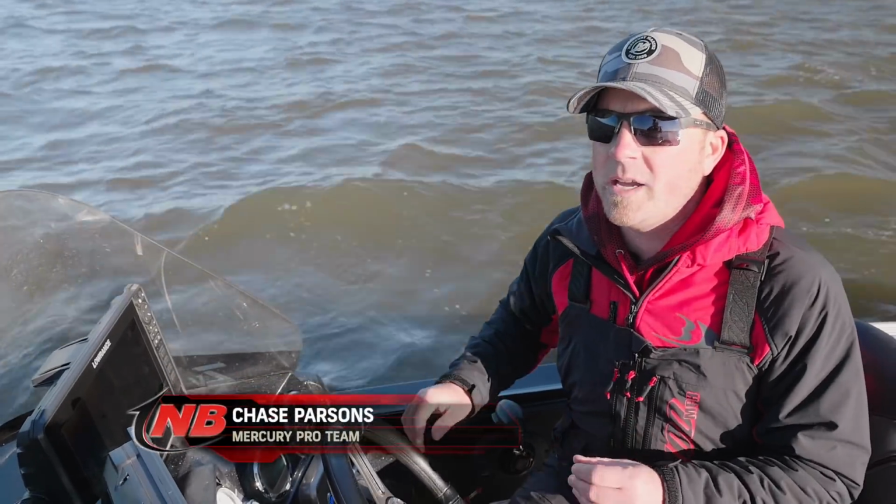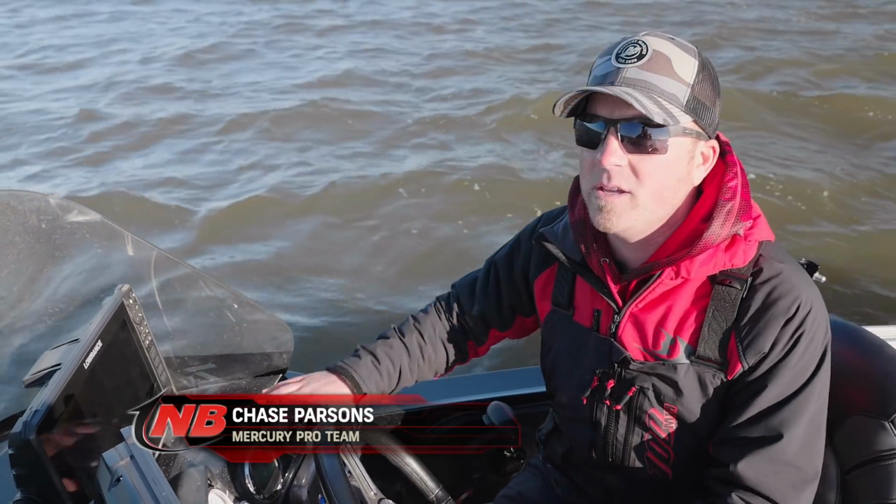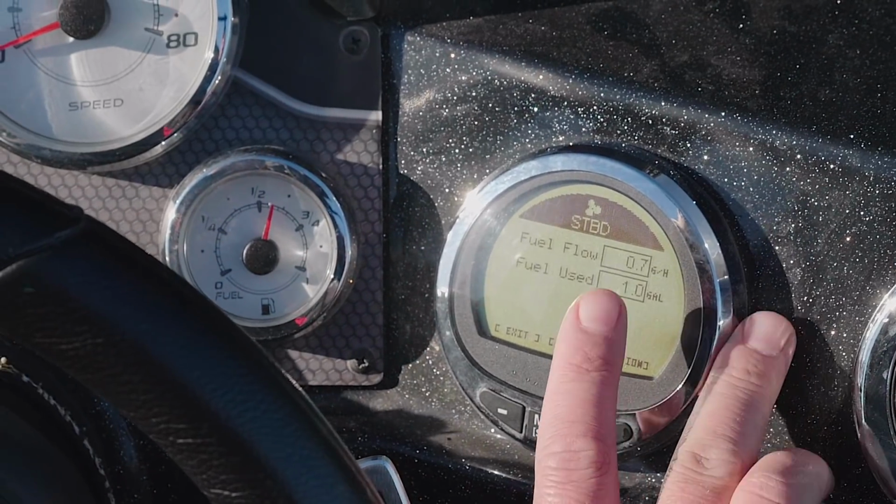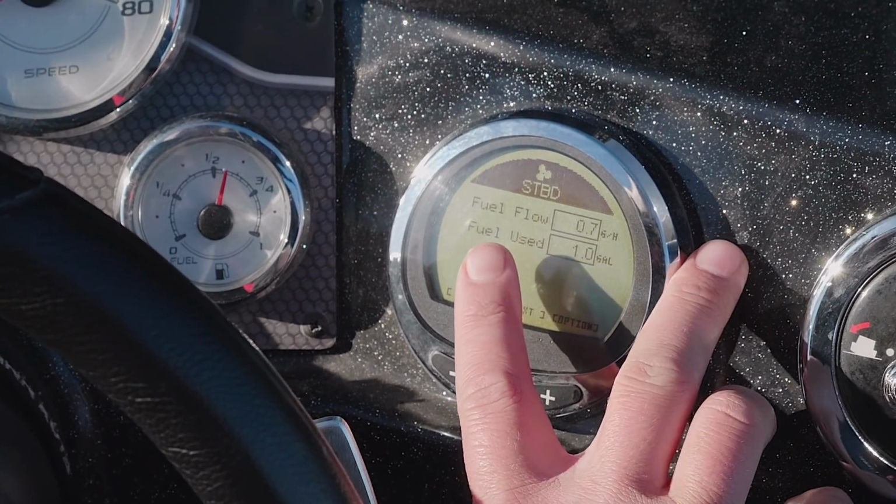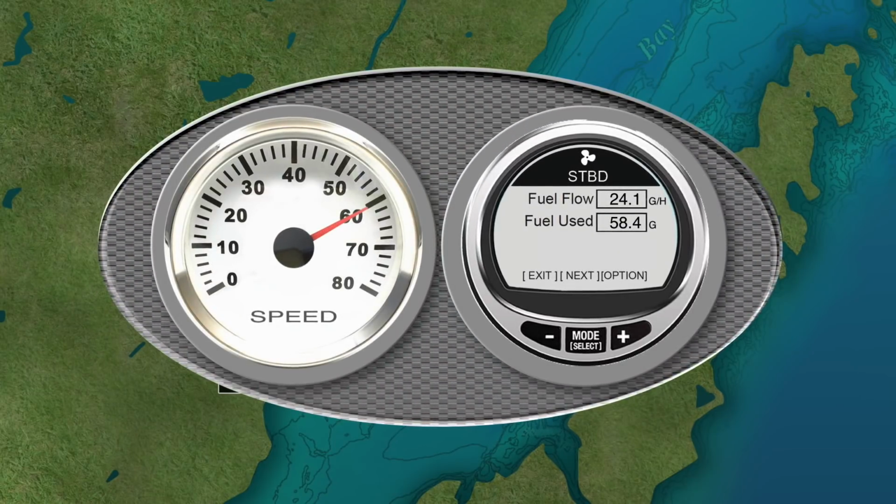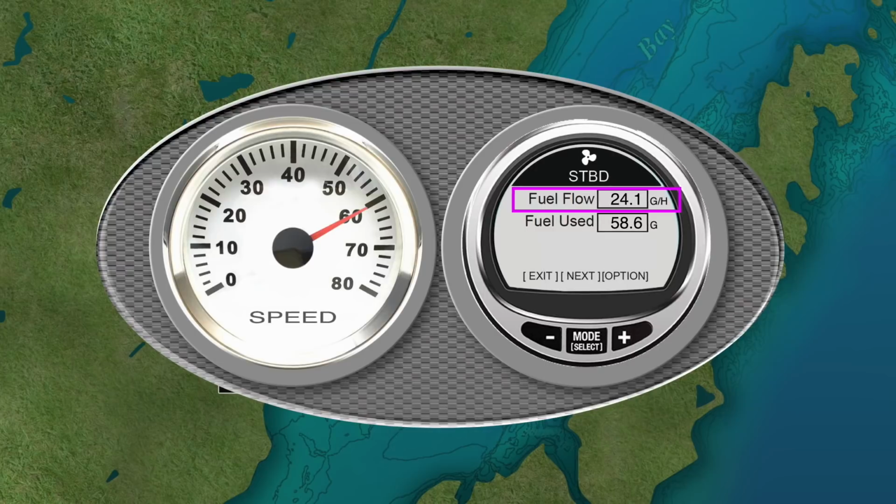Mercury SmartCraft gauges are something that people have been familiar with for many, many years. But two of the screens within the SmartCraft gauges that I use, probably more than almost any others, are going to be the fuel flow and fuel use screen. So the fuel screen, basically. And what fuel flow basically does is it's telling me how many gallons per hour I'm burning.